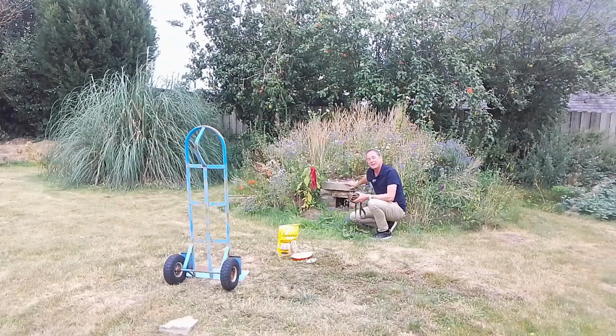Now, hedgehogs, do they smell? There is a strange odour just here at the entrance to this hedgehog nesting box. And I think that is hedgehog smell.